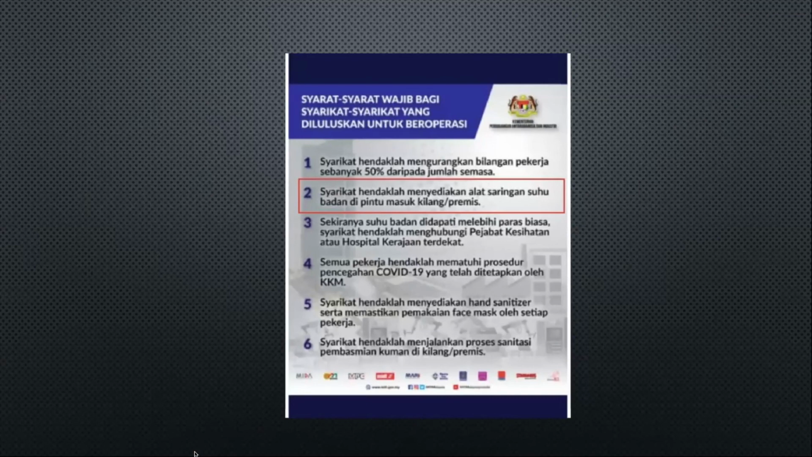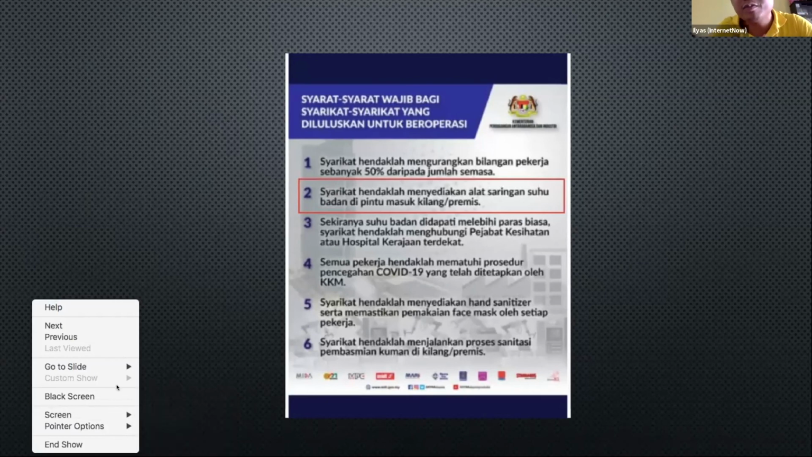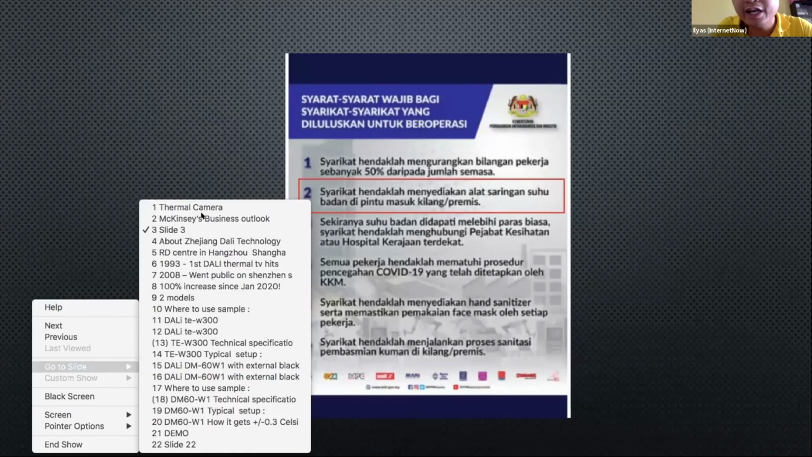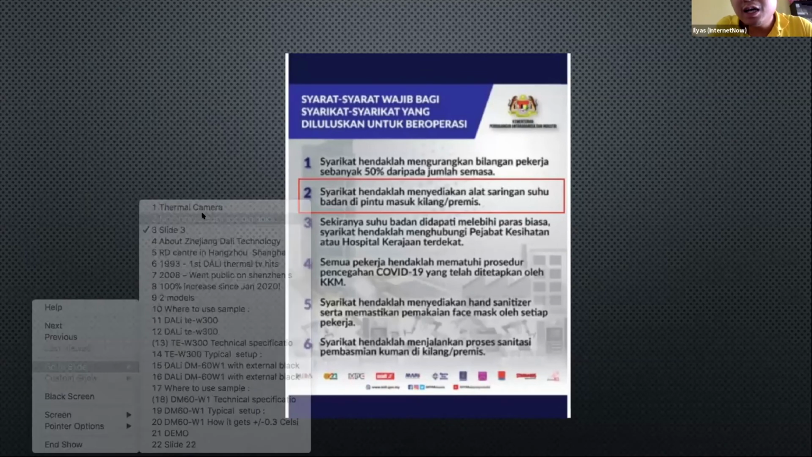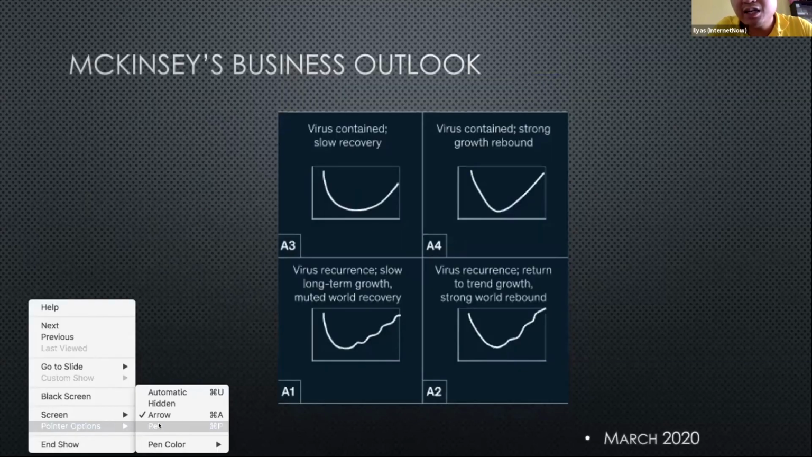Yes. I would say this particular requirement will be required even beyond this MCO period. Am I right to say that? Or is it just within the MCO period that it is more critical? I think there is no official regulation being set forward at the moment. We don't know yet. Maybe when we are closer to ending the MCO, the government will announce something. But in my own opinion, this is definitely something which needs to be done.